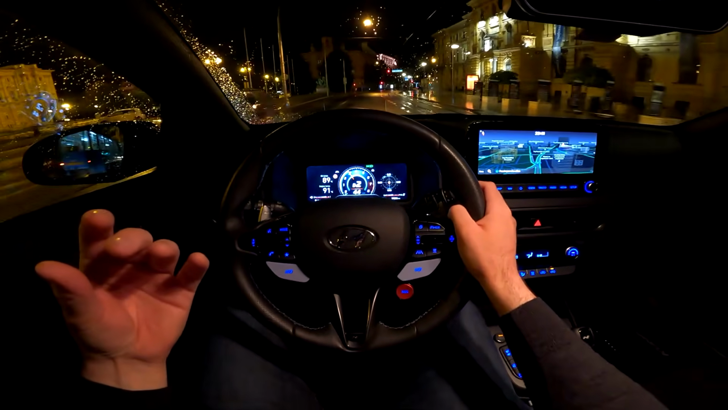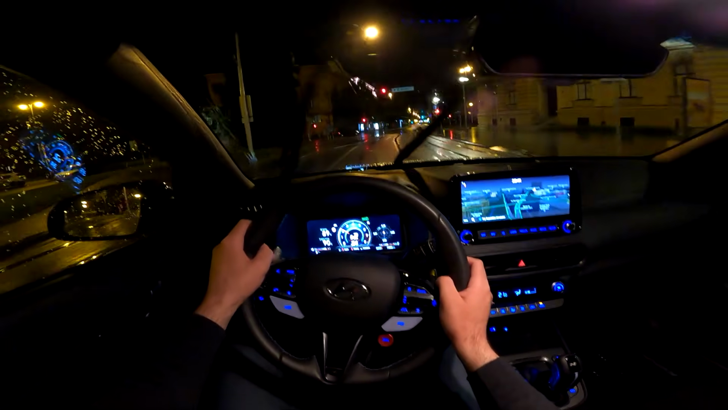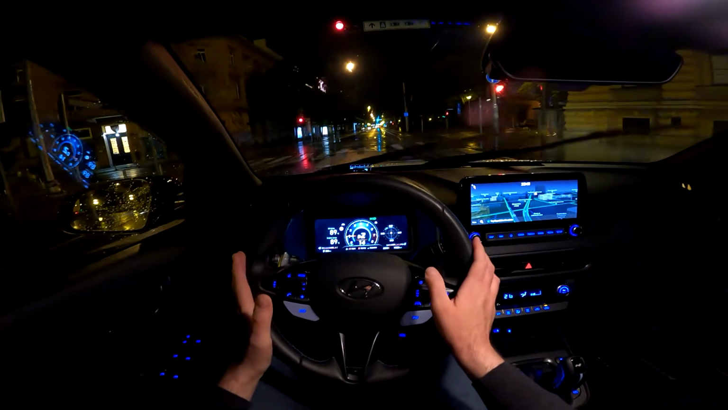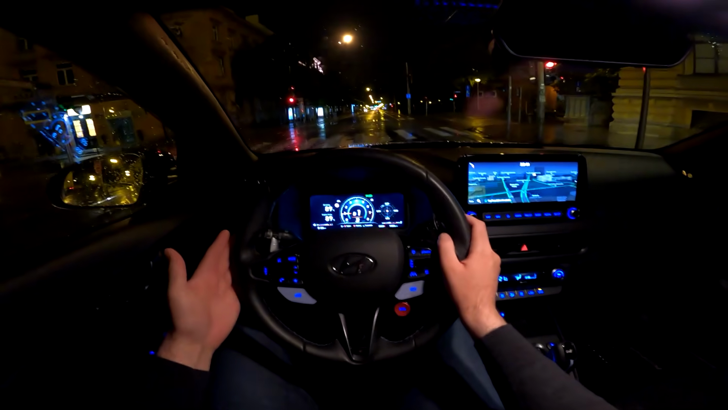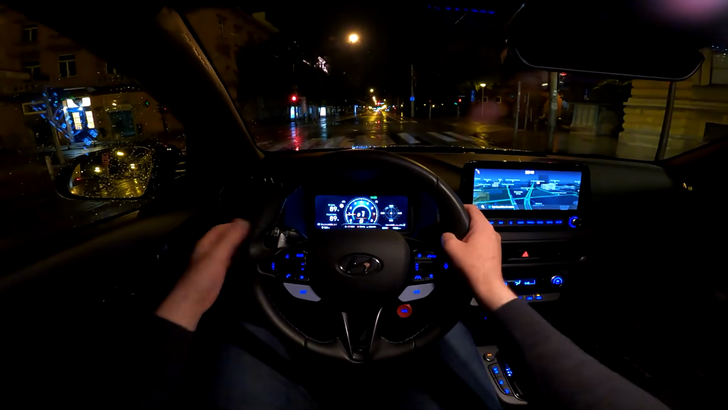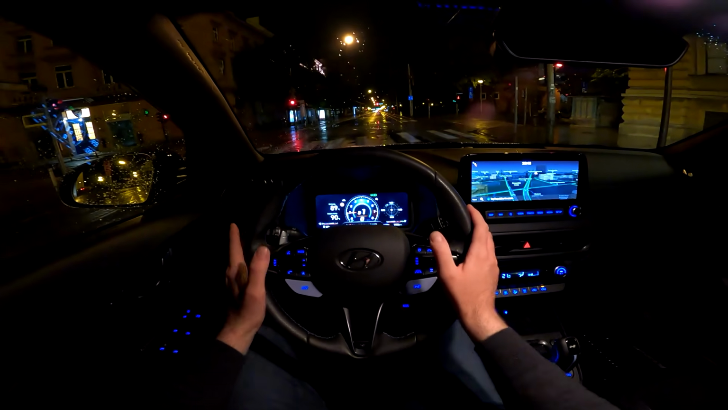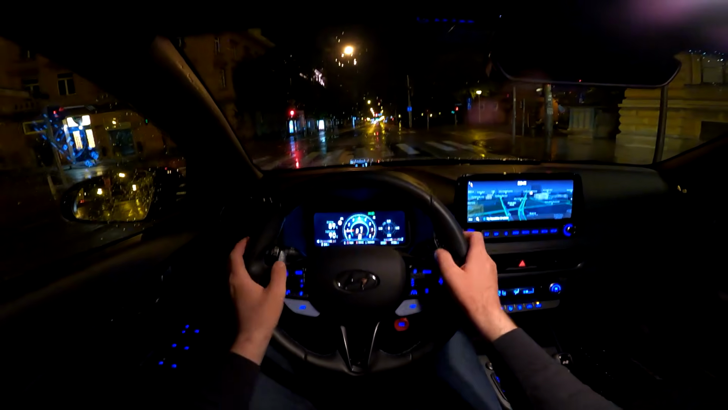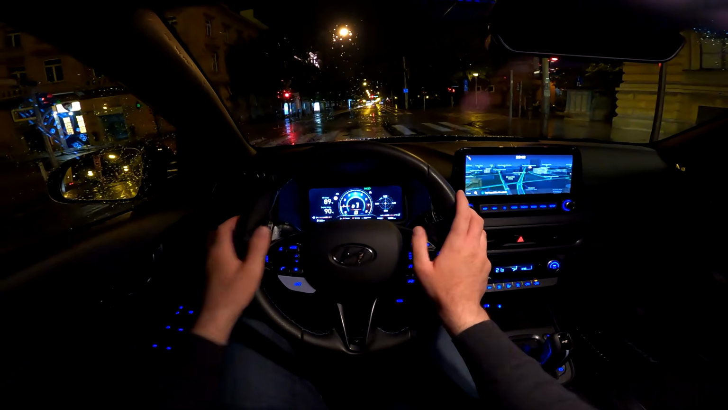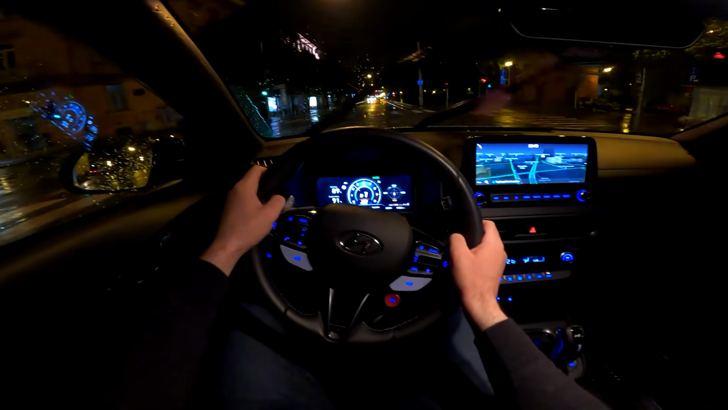And the crackles, not sure how much the camera is catching it, but this is really addictive. And the overall driving characteristics of this car are really impressive because yes, this is an SUV, a crossover SUV, whatever you want to call it, but we have a very nice driving position. You do feel a bit higher up, but the seating position, the steering wheel, the seats, everything is just perfect really, and you really feel good behind the steering wheel.